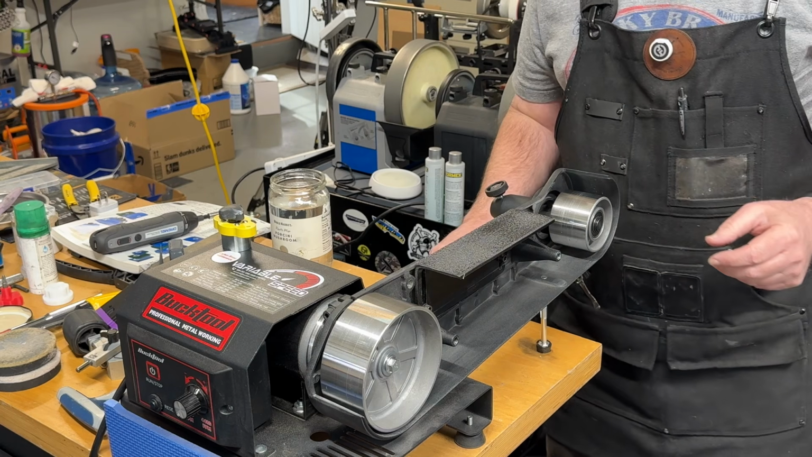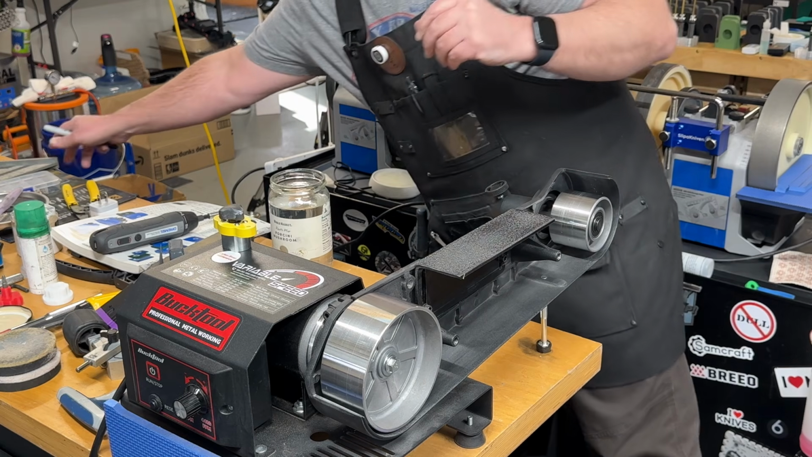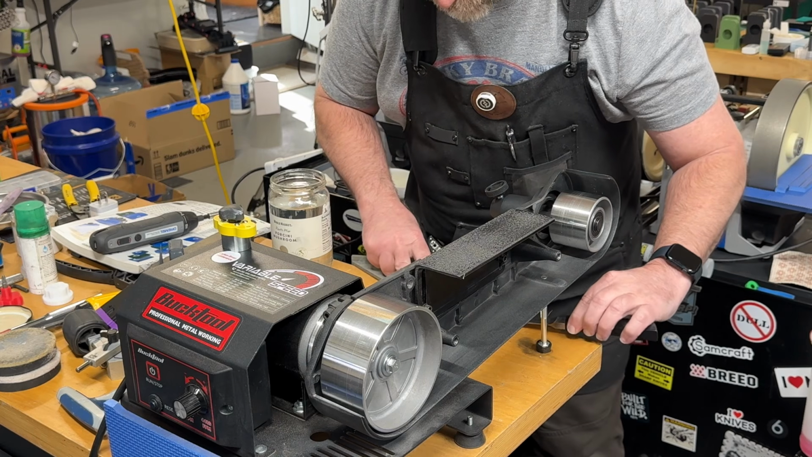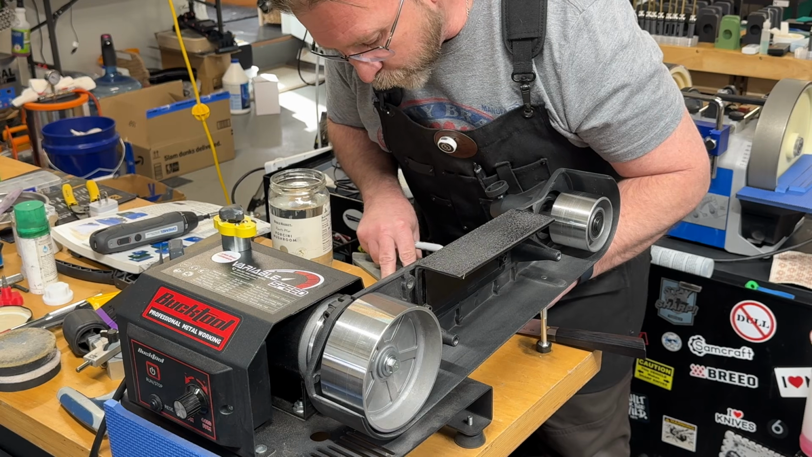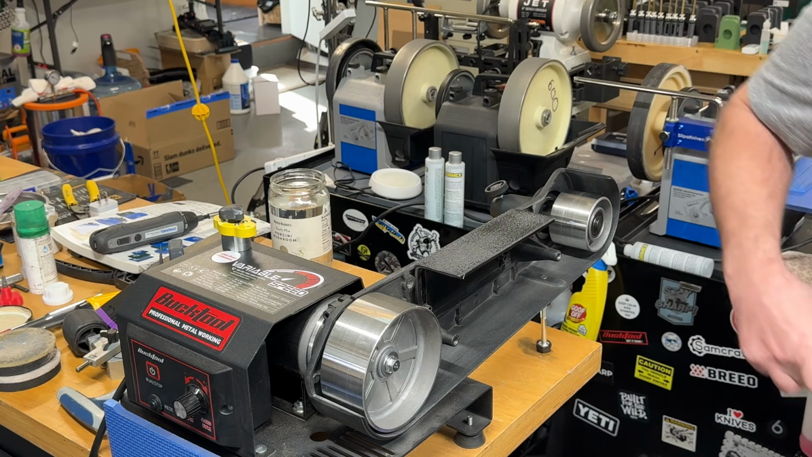Now, also a lot of times what I'll do is I will draw on the knife. So I'm going to grab a Sharpie, because I just want to make sure I have a nice line again on here, and I don't want to remove any more material than I have to. And this also gives me the ability to bring the current angle down. So let me come over to the camera and I'll show you what I'm doing.